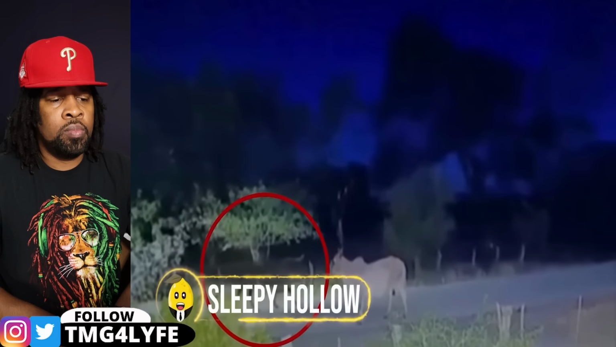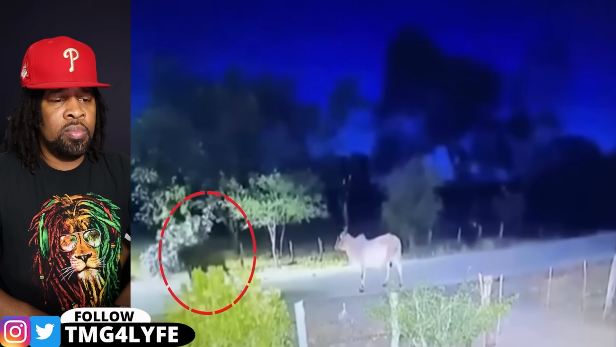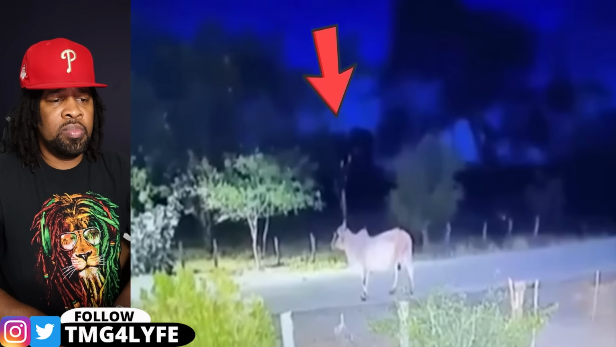Sleepy Hollow. Have you ever heard about the legend of Sleepy Hollow? A man riding on a horse and scaring locals? Well, I guess now we have it on camera. In a piece of CCTV footage of a park, a cow was seen wandering on the track when it suddenly stopped, as if it was waiting for someone to pass by ahead of them.